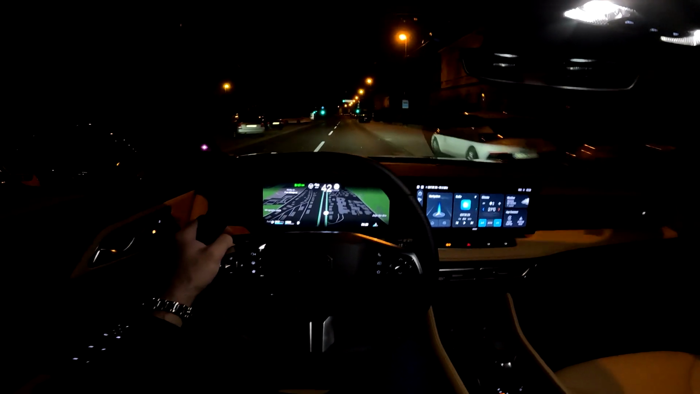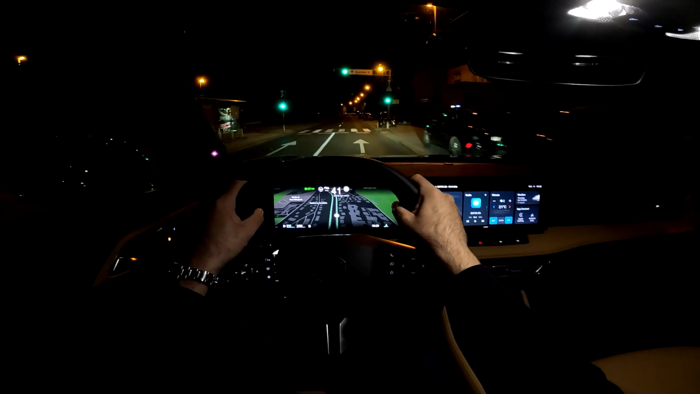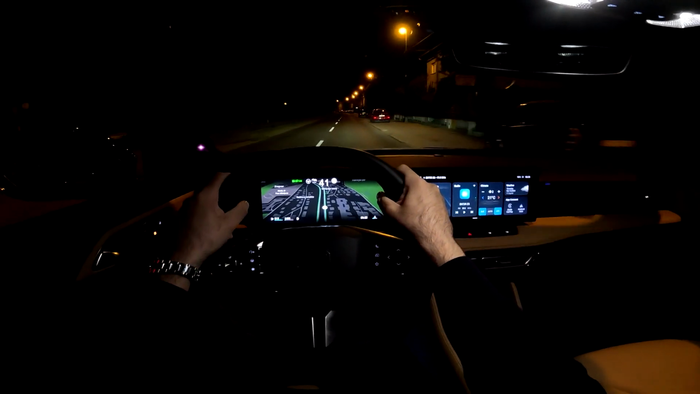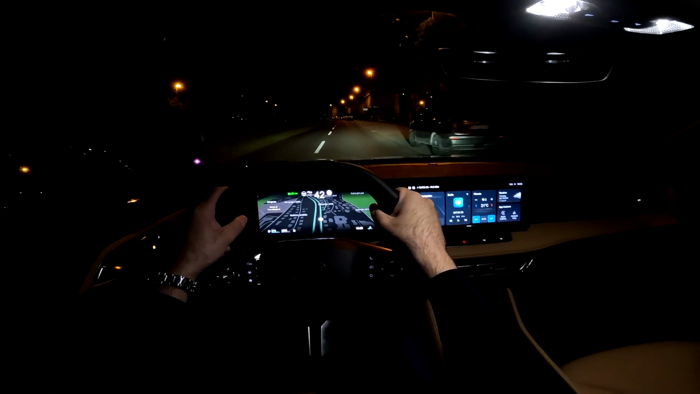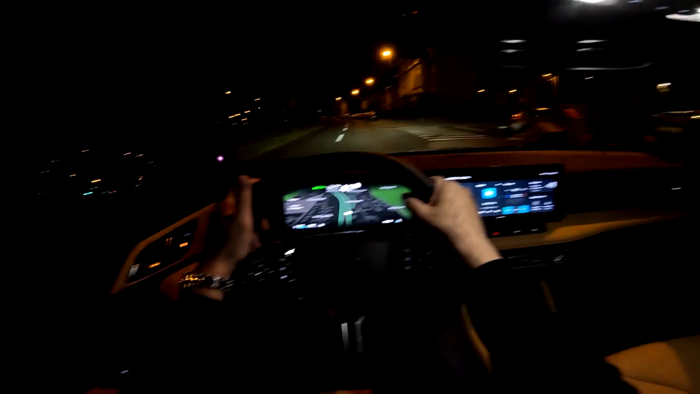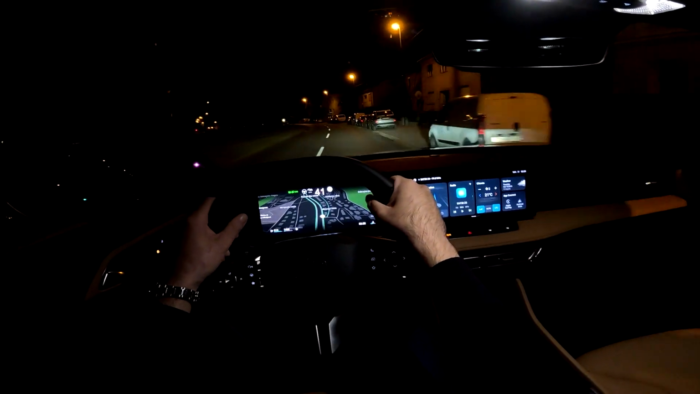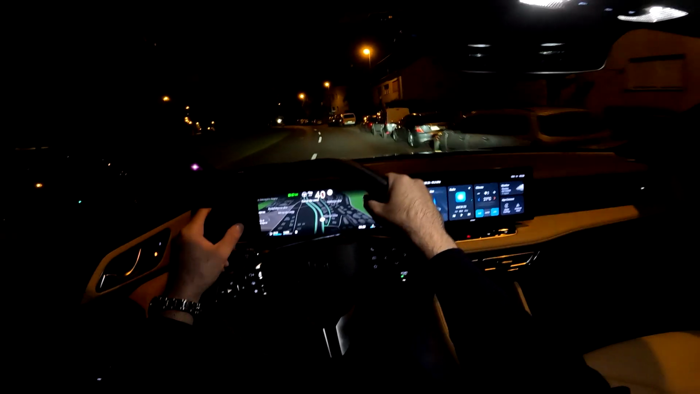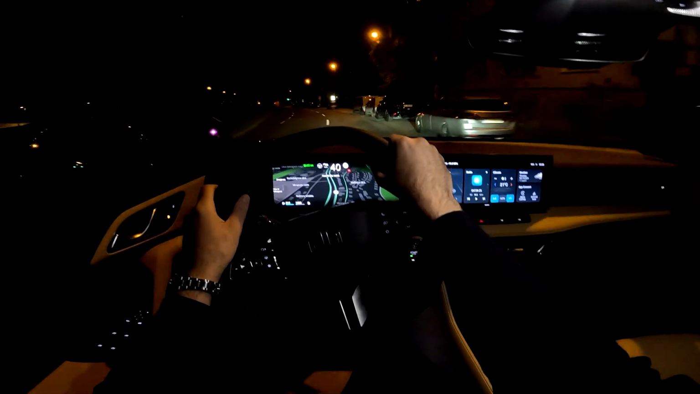And there is no sunroof on this one. On the previous one I had the luxury trim on test with the sunroof. To be honest, I'm not a huge fan of sunroofs in general, so for me I think it is the same, but I know that some of you saw in the comments that you do want that, so yeah, it's not available on this one.